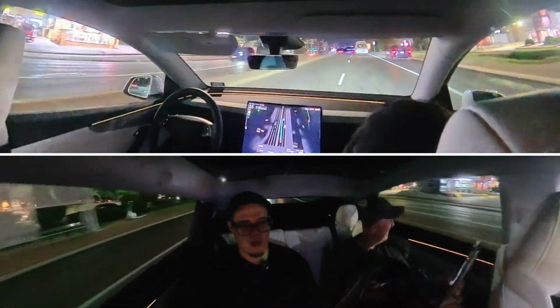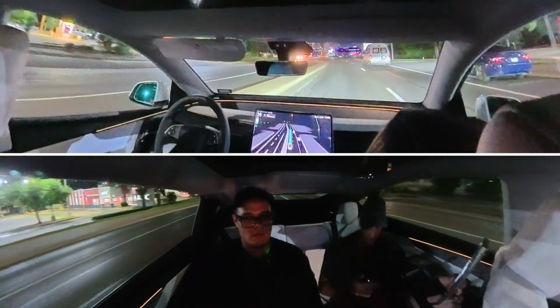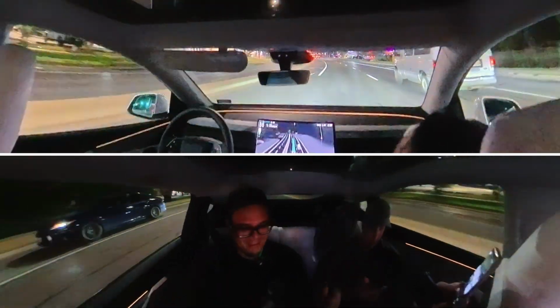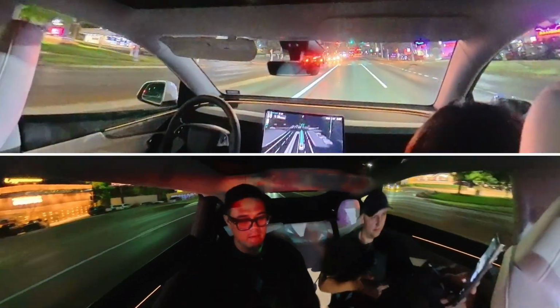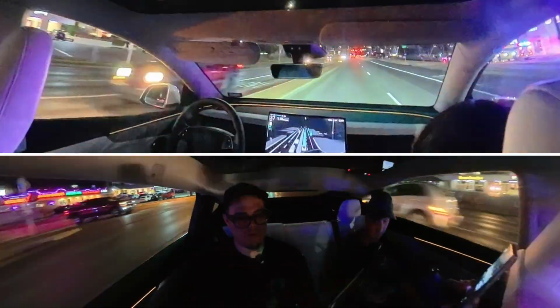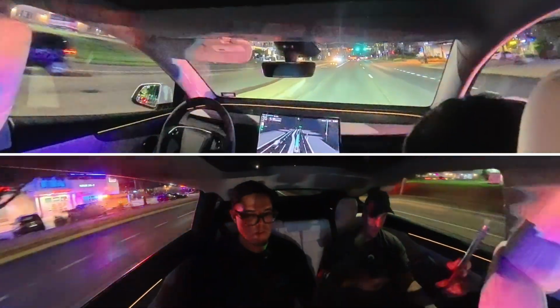Yeah, I don't know why you guys care about that so much. At the end of the day, it's probably to open the door so that they can stop the ride immediately. But either way, on the screen here, you can pull over and press support as well. And you can actually see on the screen too the same thing: pull over, stop in lane, or support.